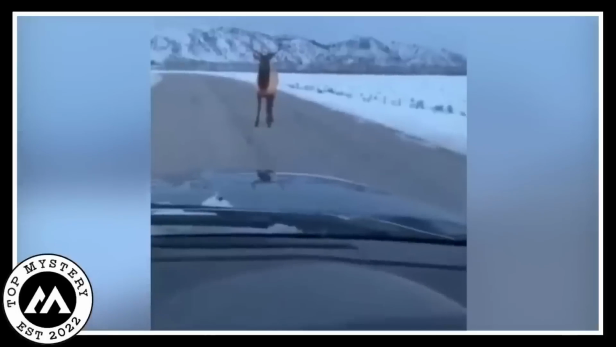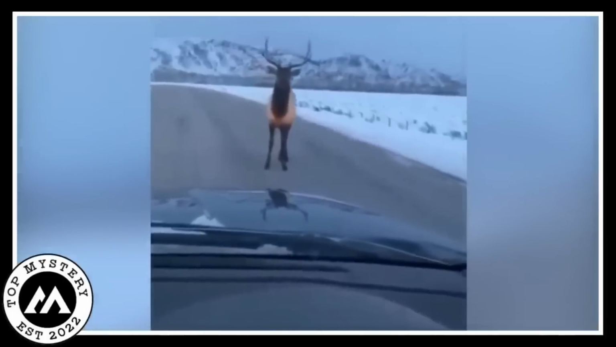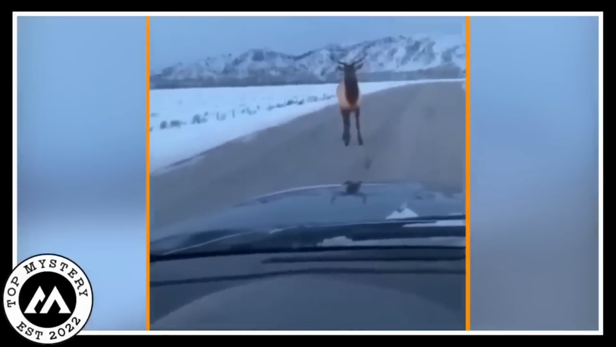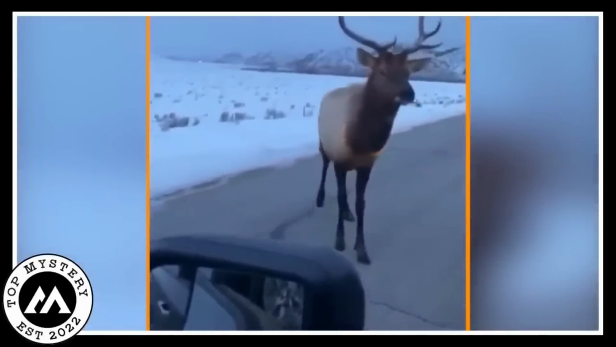Elk attack. Watch out, buddy. Want to fight? So picture this, a couple cruising in their car spots an elk chilling on the road. They think, hey, why not make friends with Mr. Elk? So they slow down, hoping for an elk buddy moment.